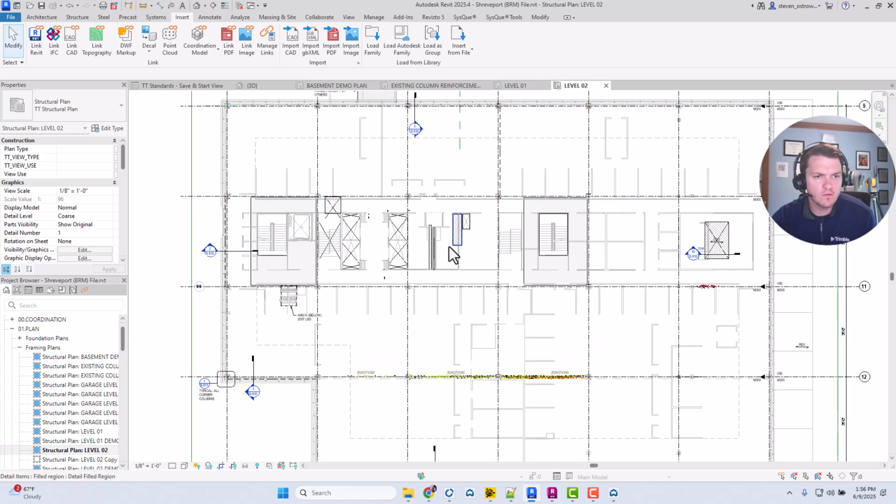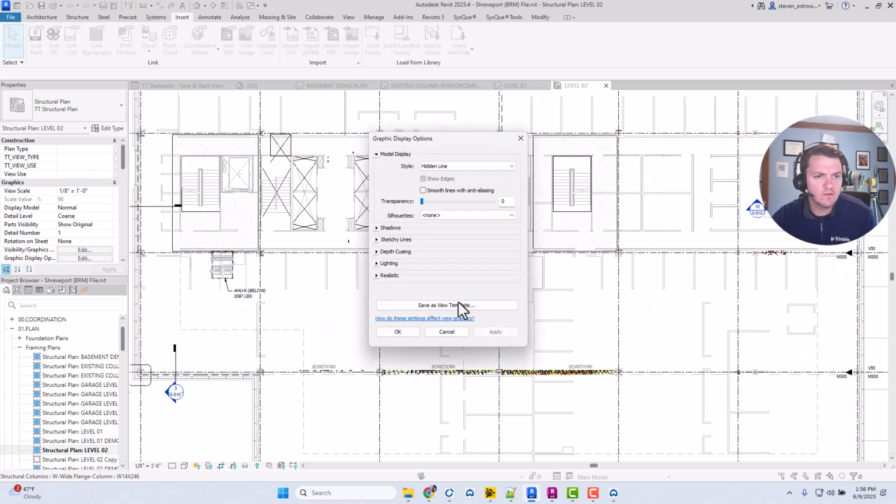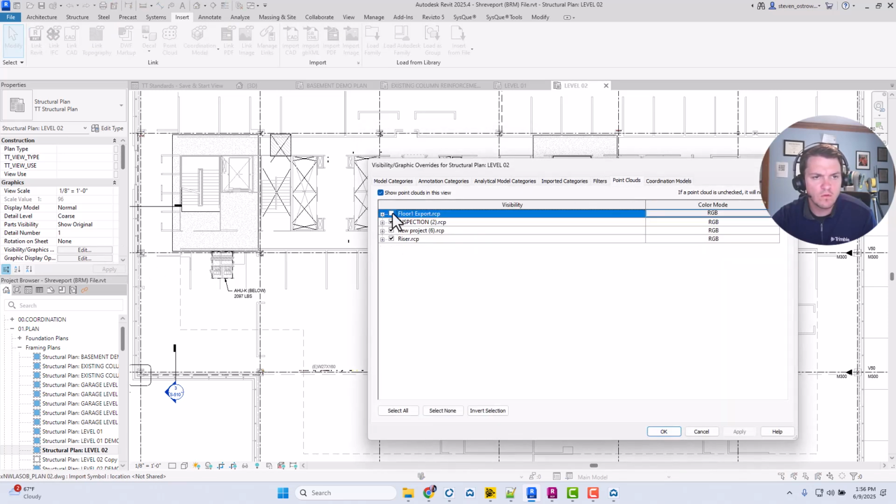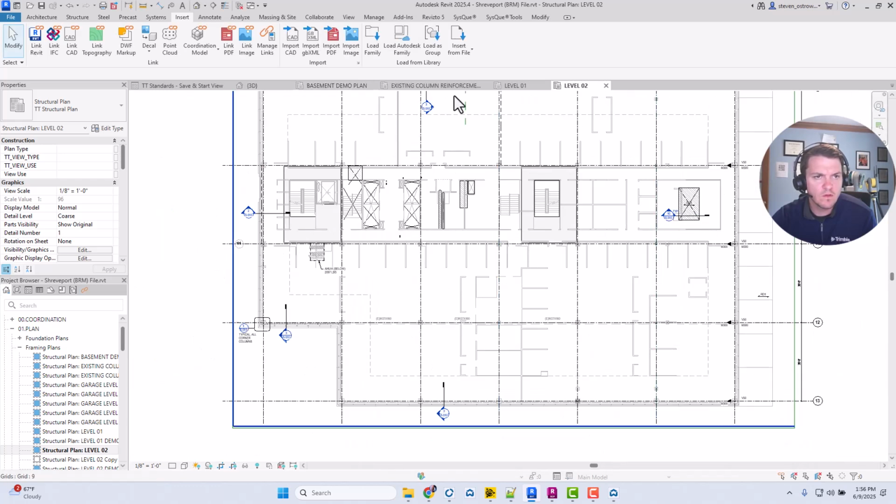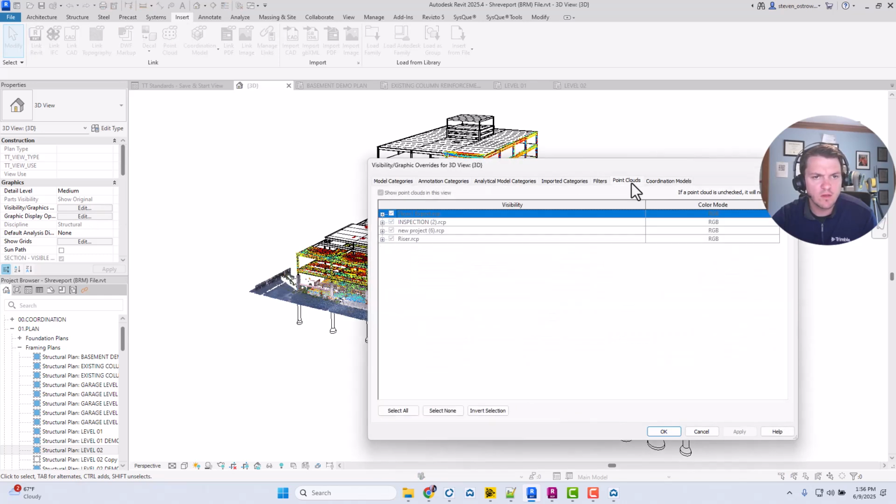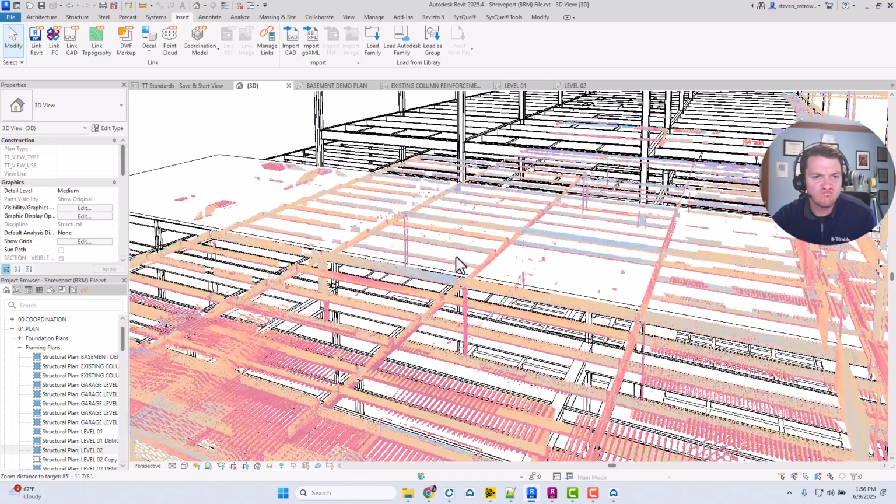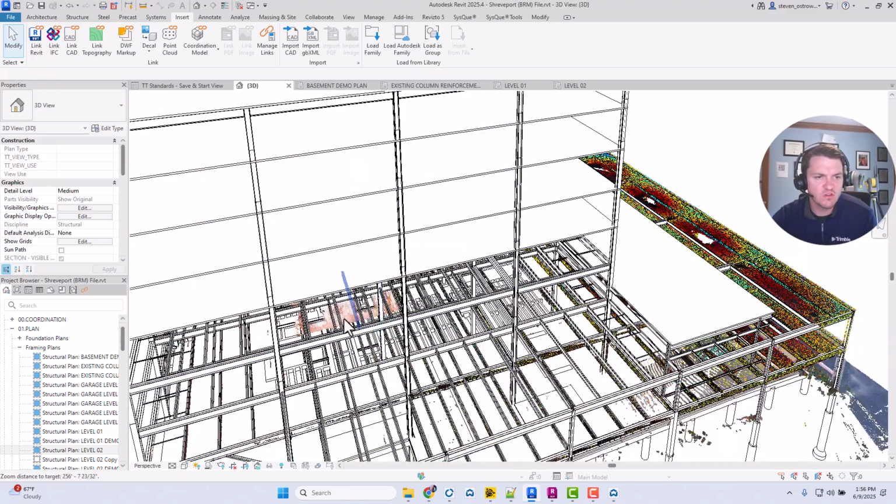Try level 2. Visibility, graphics. Maybe I can't see it because of 7. Let's go back here. Oop. There's my riser locations.